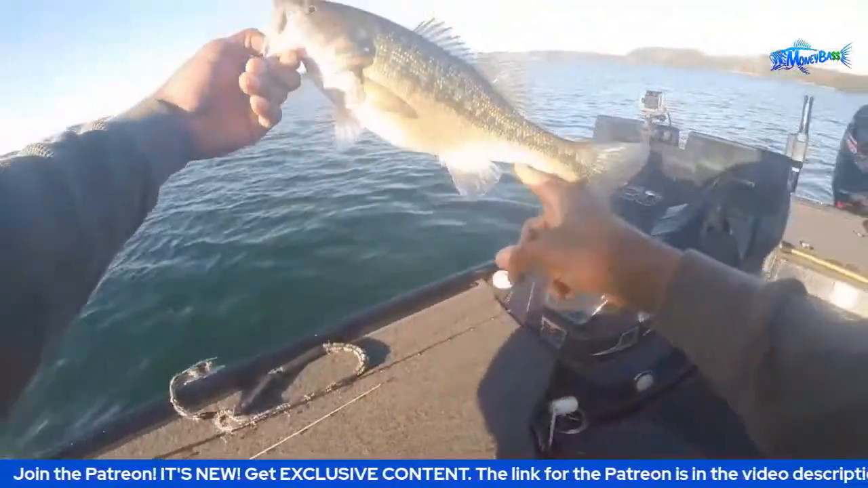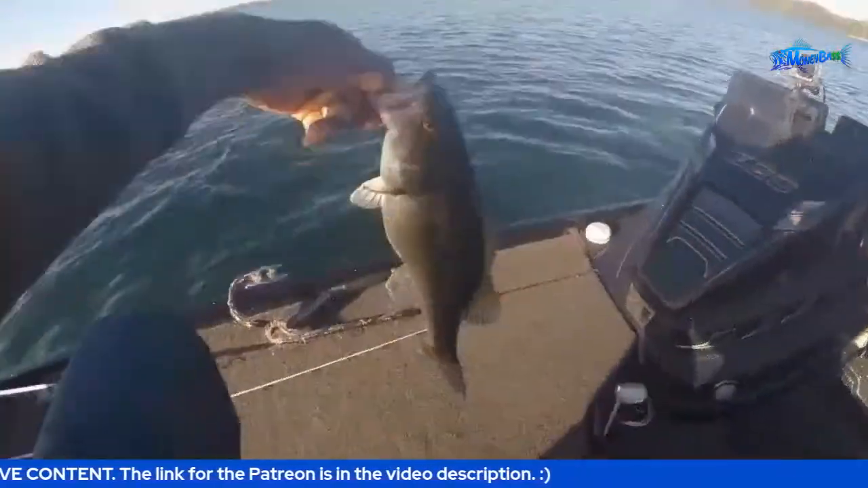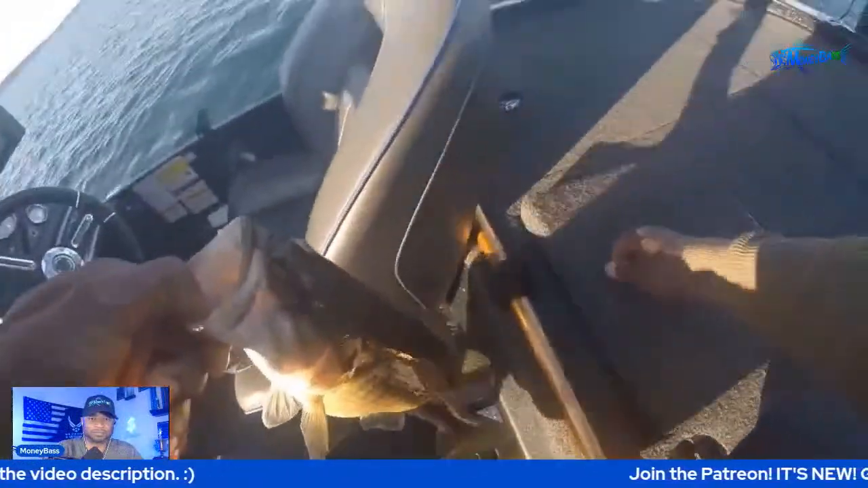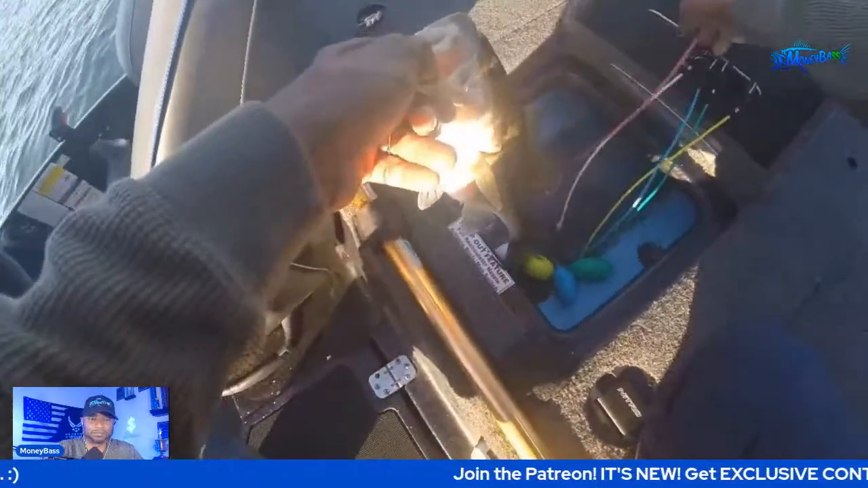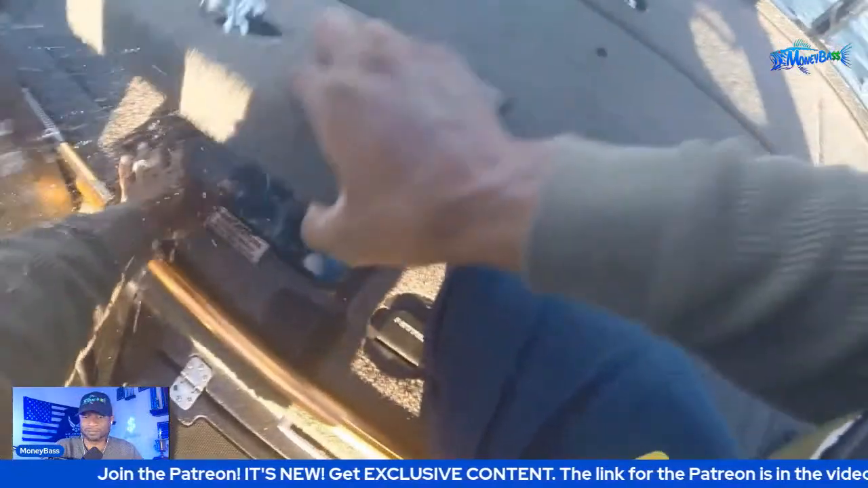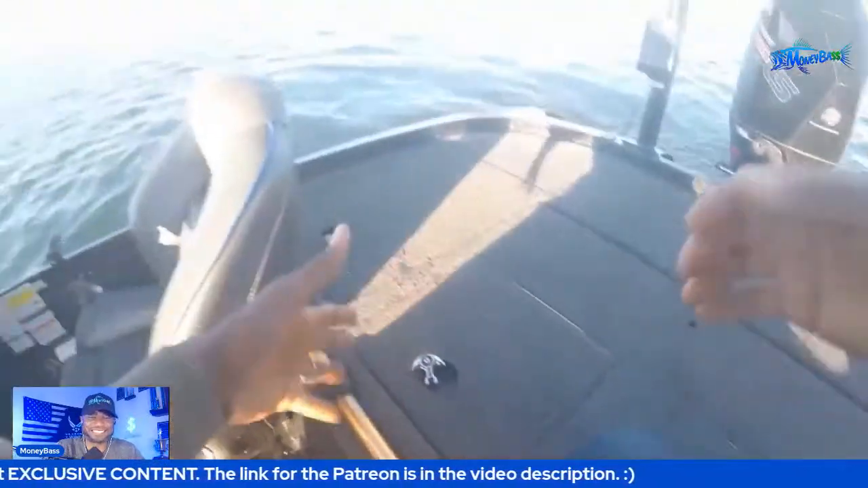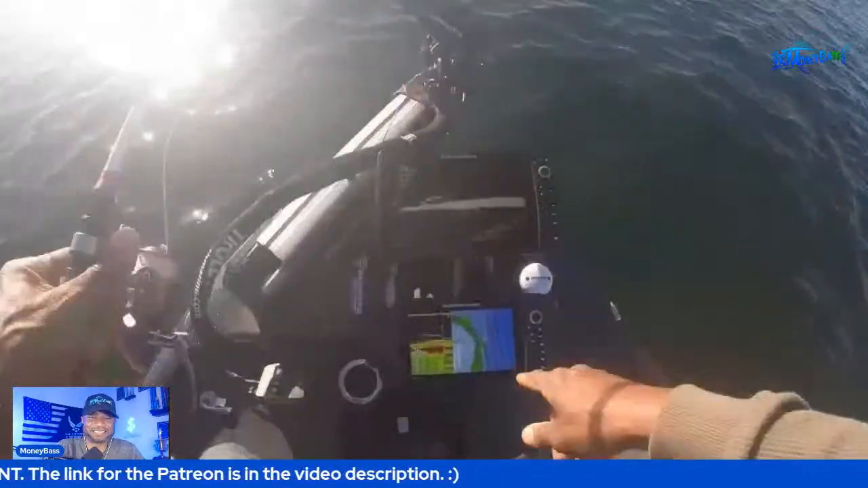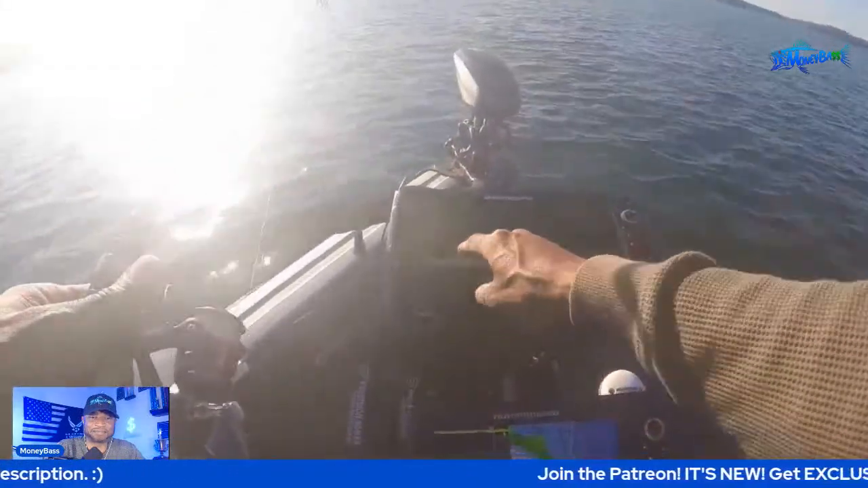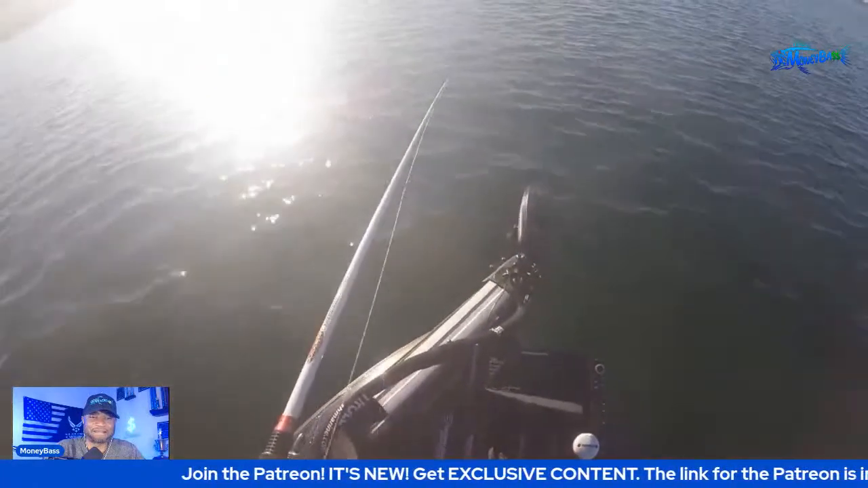All right, there we go. Another good one. Got me. All right, looking on the sonar, there's a big fish just hovering right down there. I can see him on the Mega Live up here also. Let's see if I can pull that one out of there.